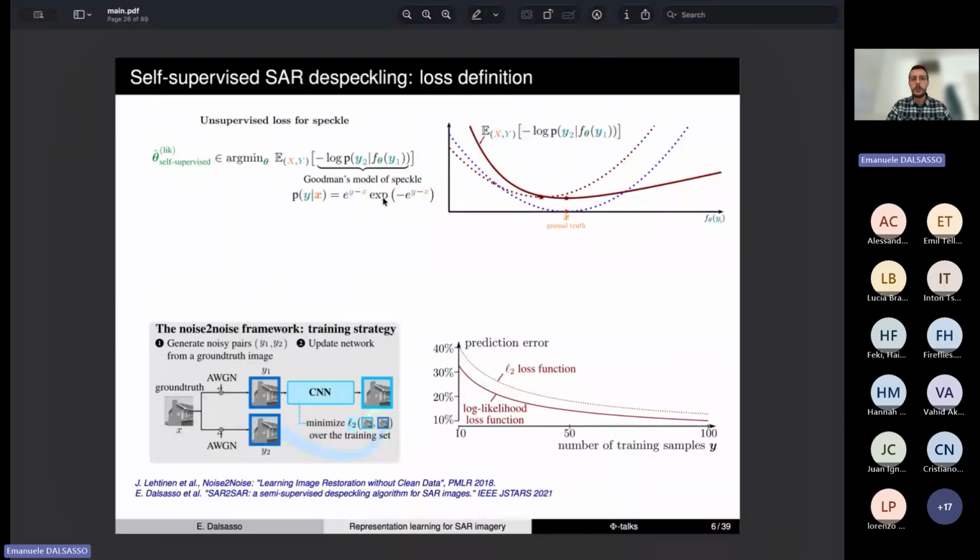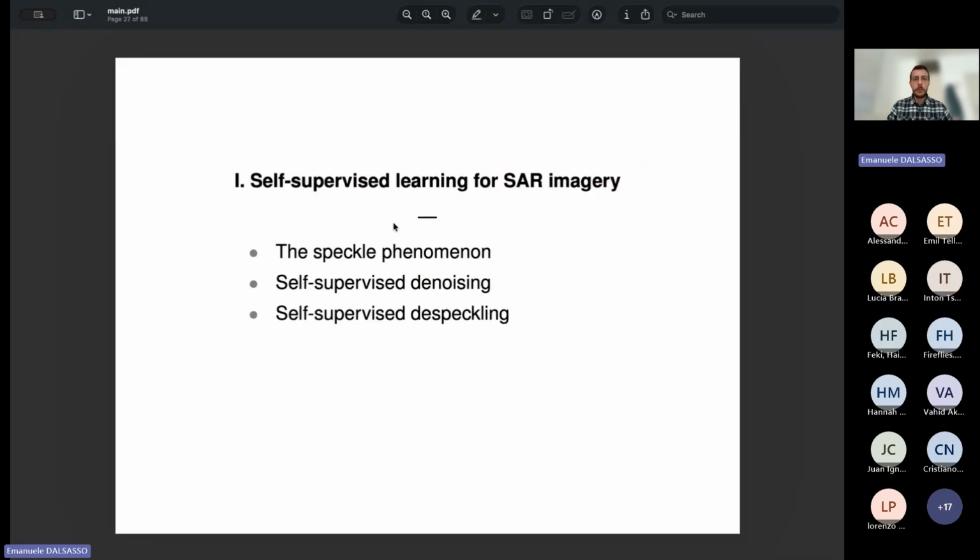And so the log likelihood is directly derived from Goodman's model of speckle. So it's a way to guide the learning of the model by introducing prior physical knowledge about the model of the noise. So let's see how we can leverage this self-supervised framework in order to set up a self-supervised despeckling method that is tailored to SAR images.